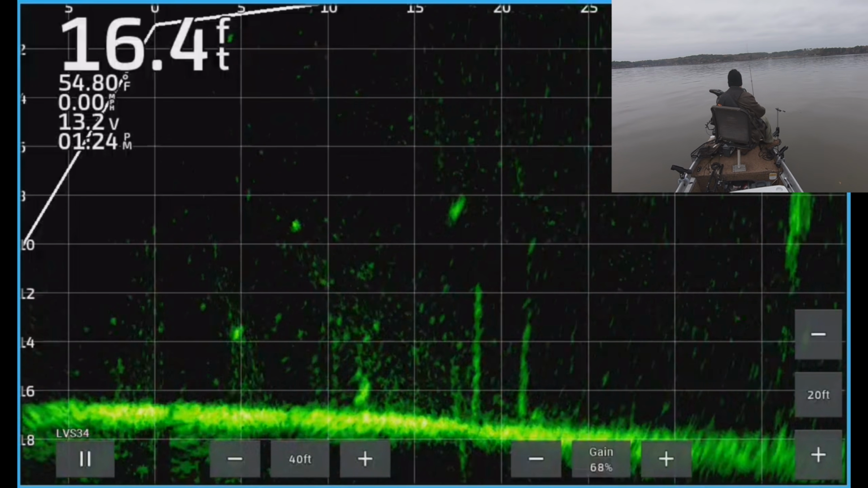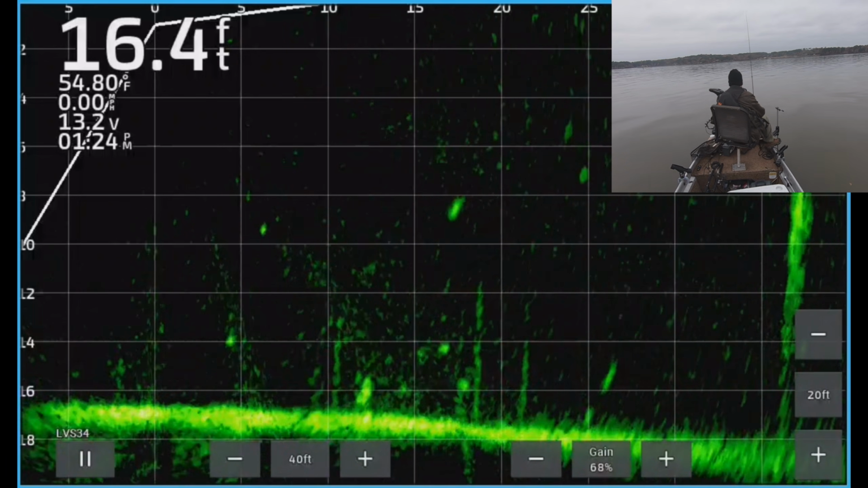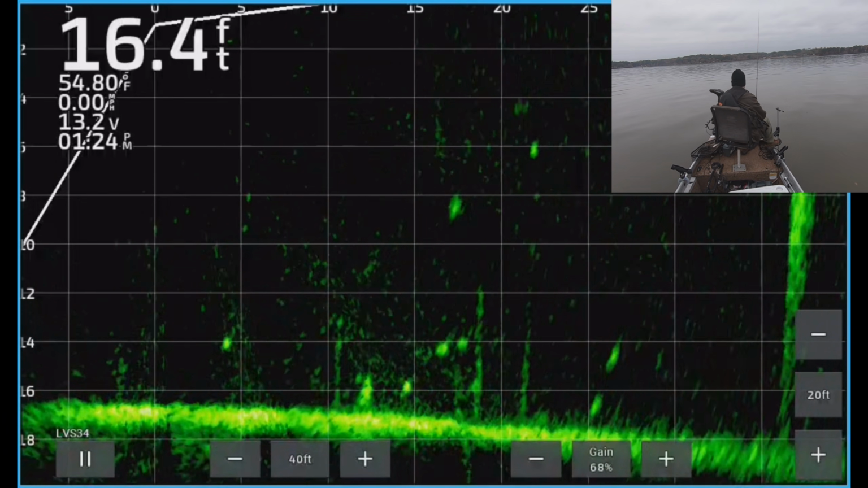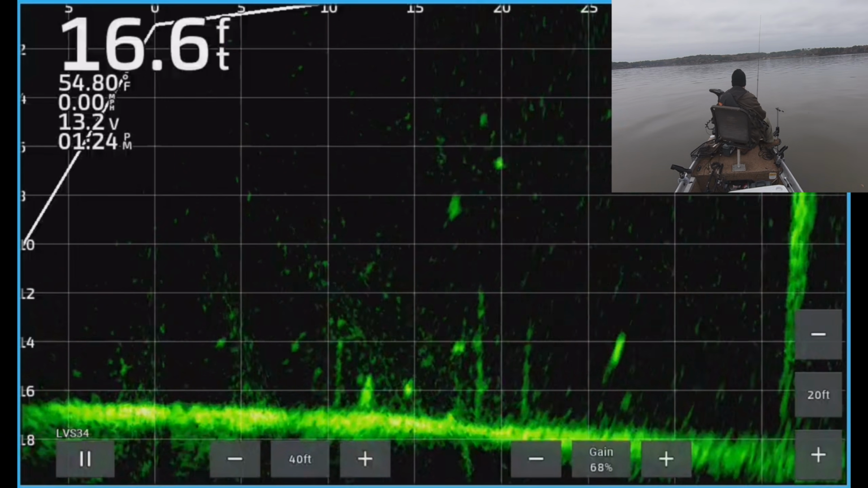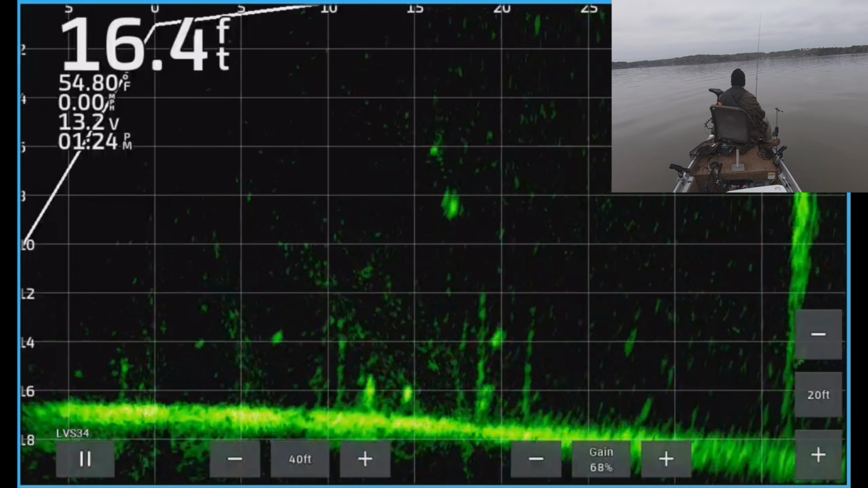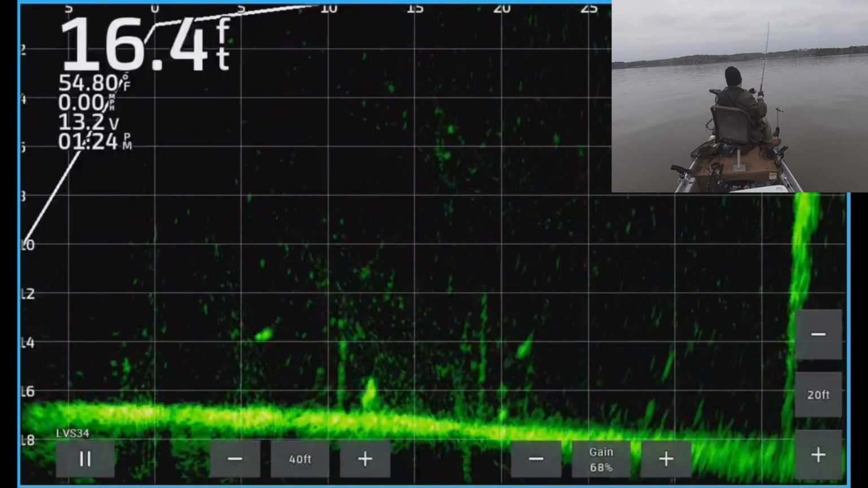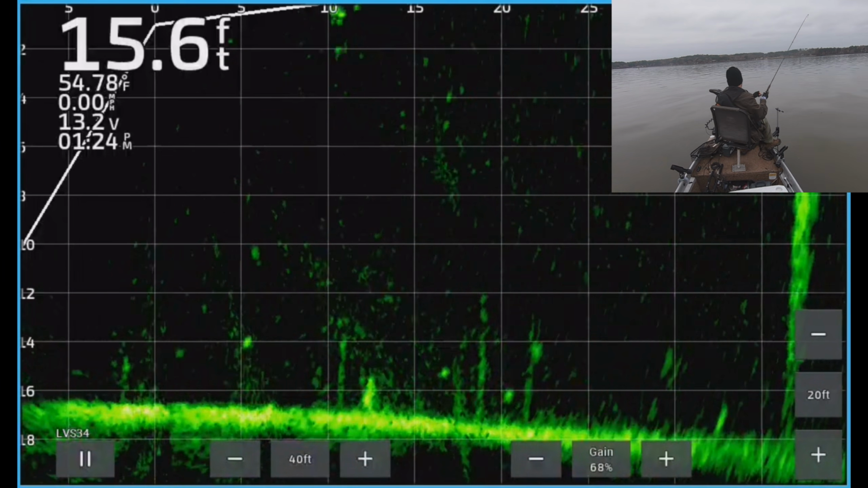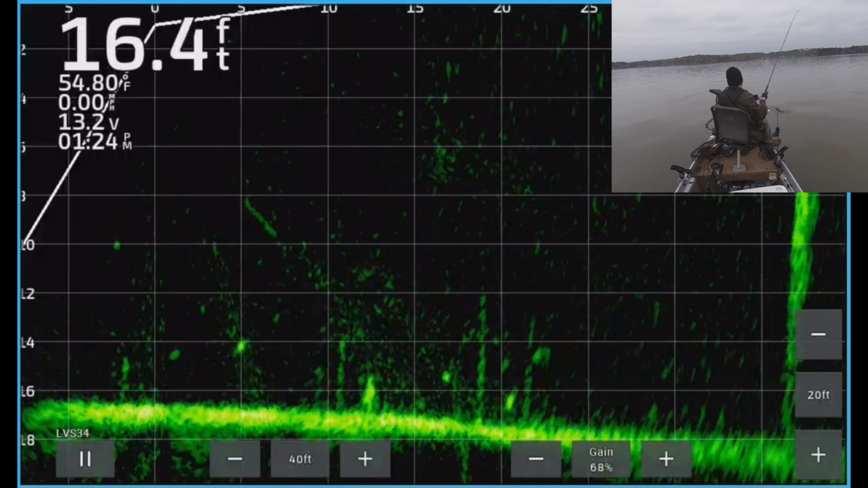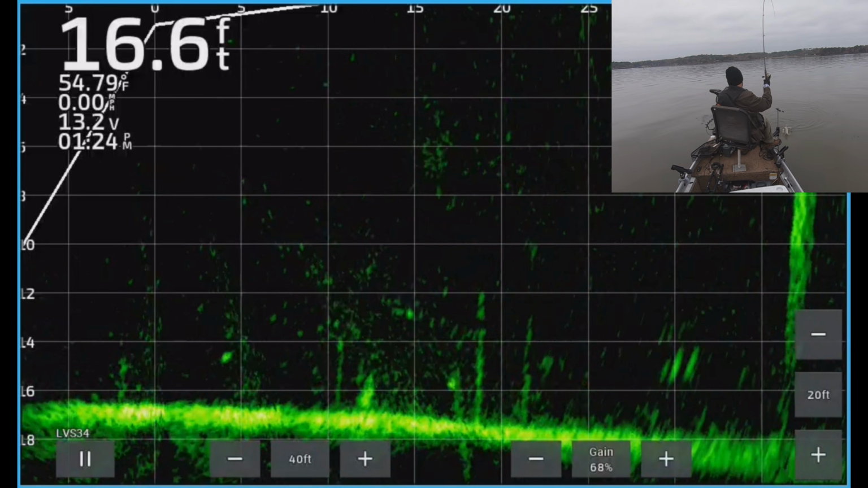All right. Which one will be? I'm probably going for that open water fish right there. Those are tough. I have a hard time catching these out in the open because they move so much. Let's see. Oh, that one. Oh, did you see that? He jumped on it. Got him. Yep, got him. Boy, he jumped on that.